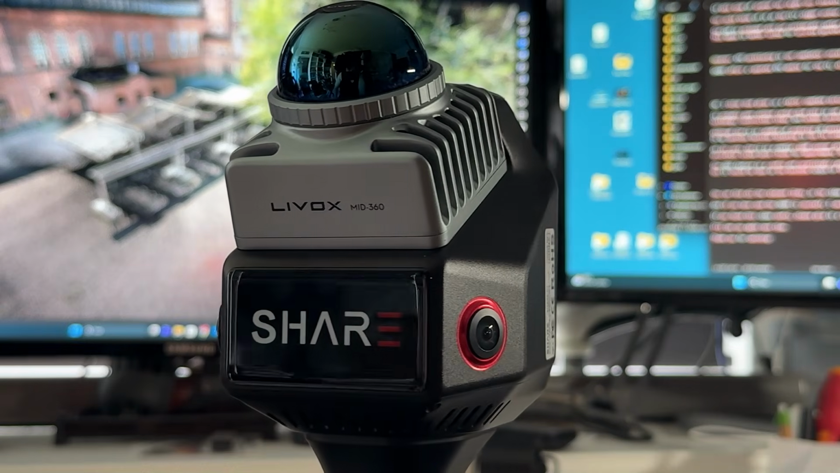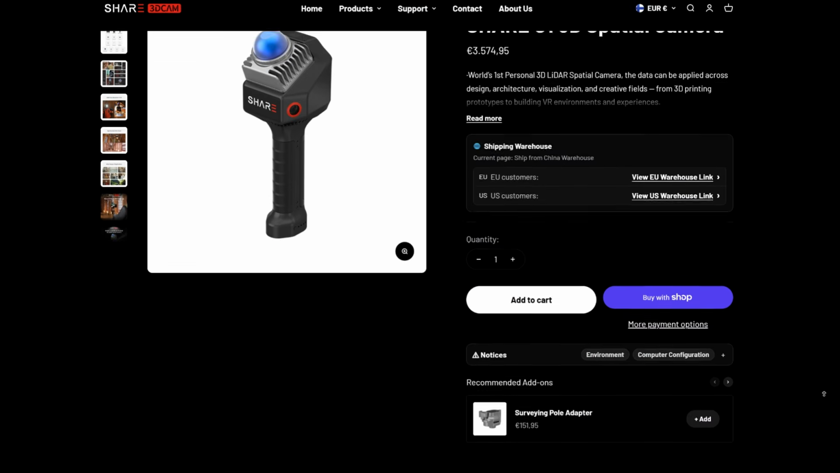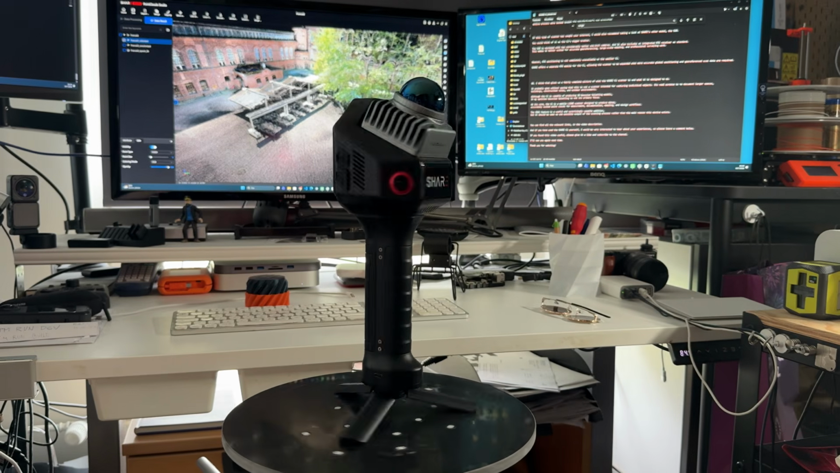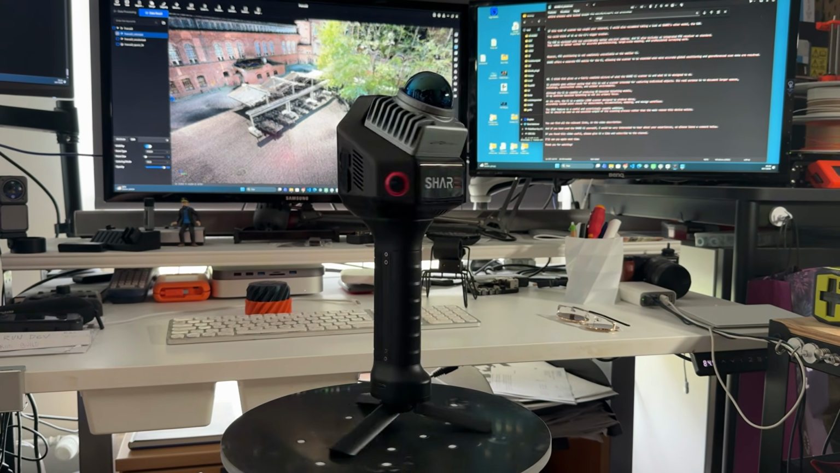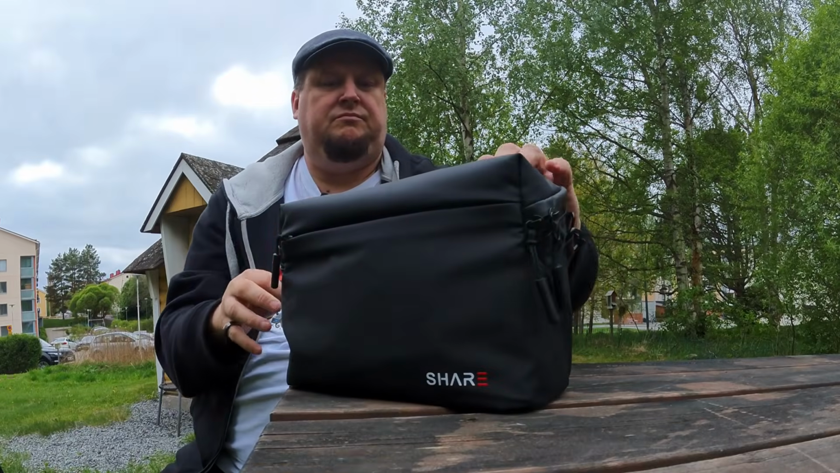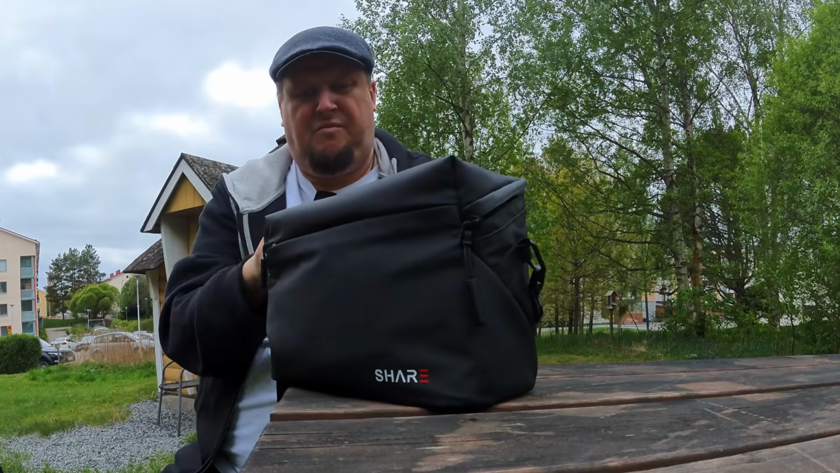But now, let's address the elephant in the room and take a look at the price. At the time of recording this video, the Share C1 is listed in Share's online store at approximately €3,570. That immediately tells us something important about the intended users. This is not a really casual consumer gadget, and it is probably not an impulse purchase for someone who simply wants to experiment with 3D scanning at home.